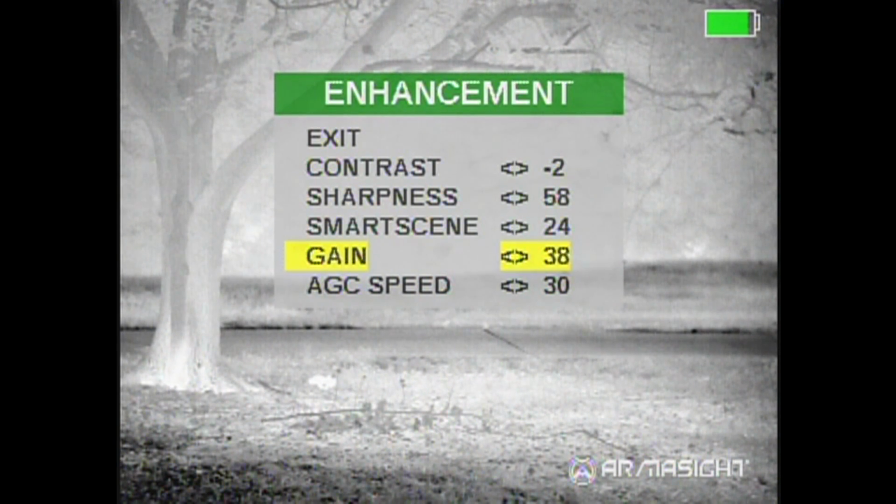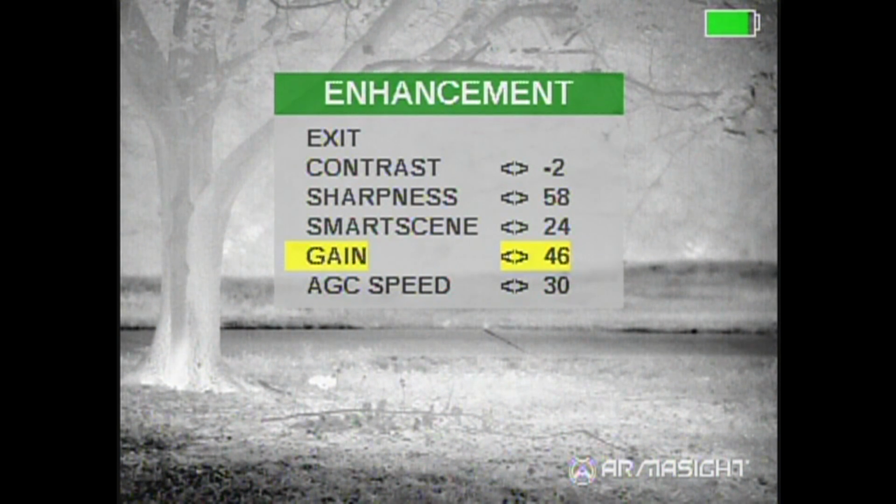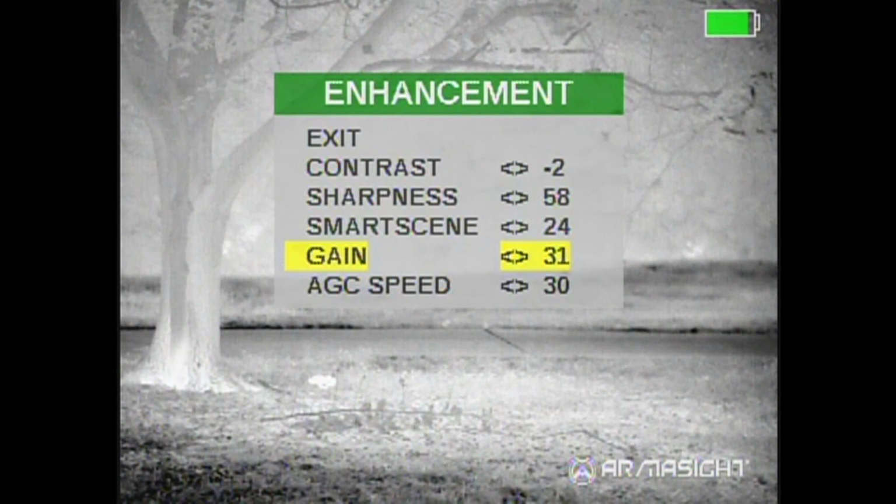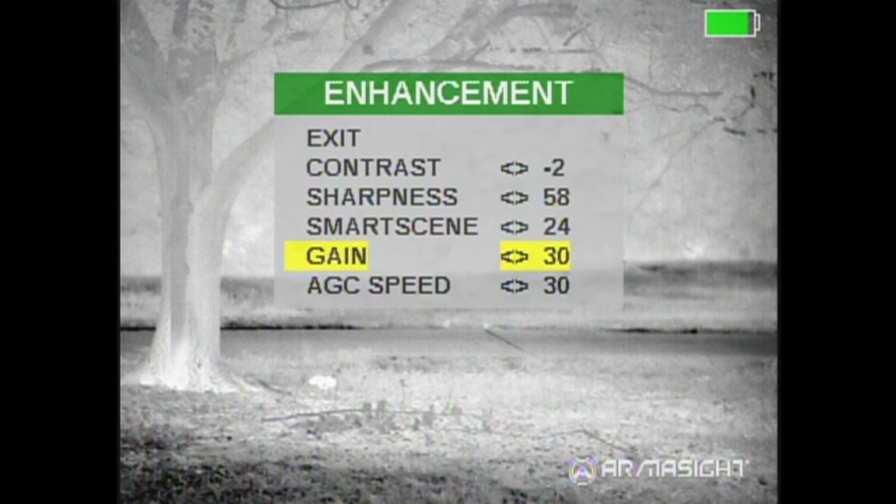Take it all the way up, and it'll start to get a little grainy on you. So I usually leave it set somewhere in the 30 range. I think 30 range is a nice happy medium. I really can't see too much difference after going to 15, but 30 seems really sharp to me. And I don't really mess with that too much. It usually stays the same no matter what the weather conditions are.